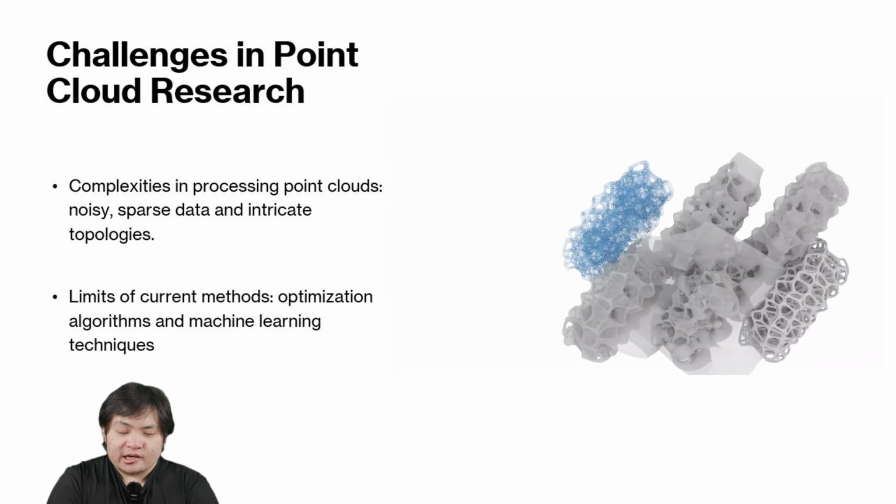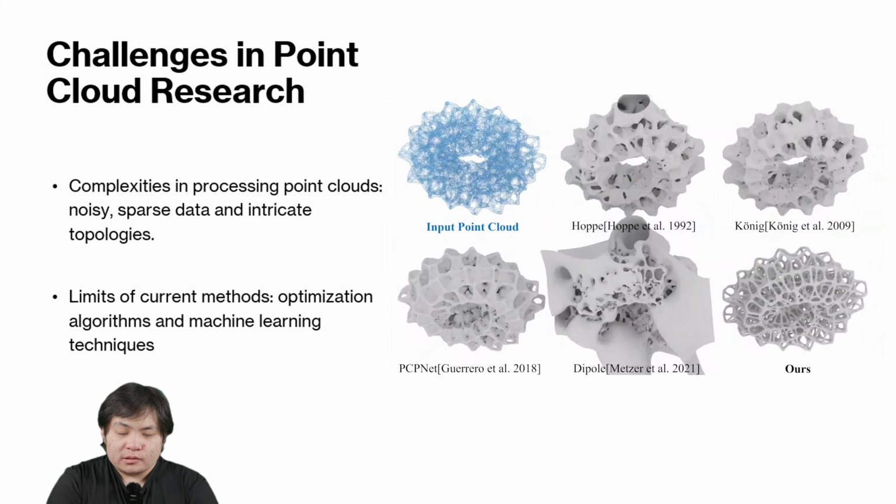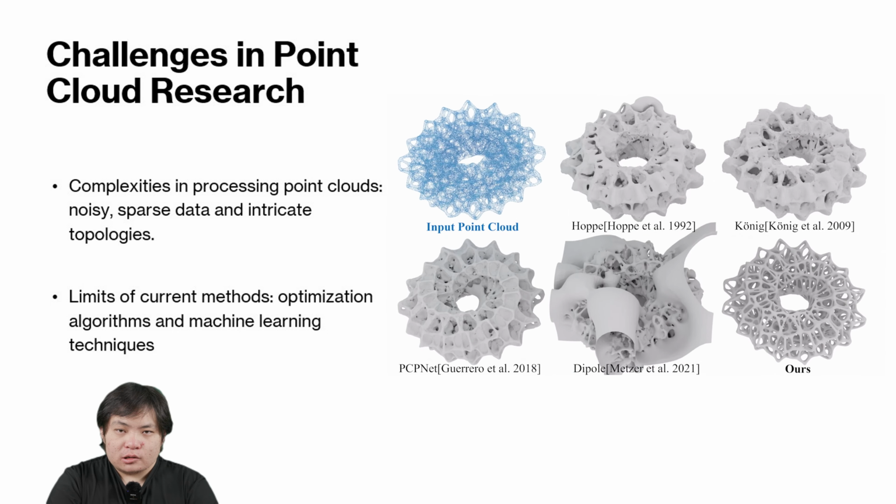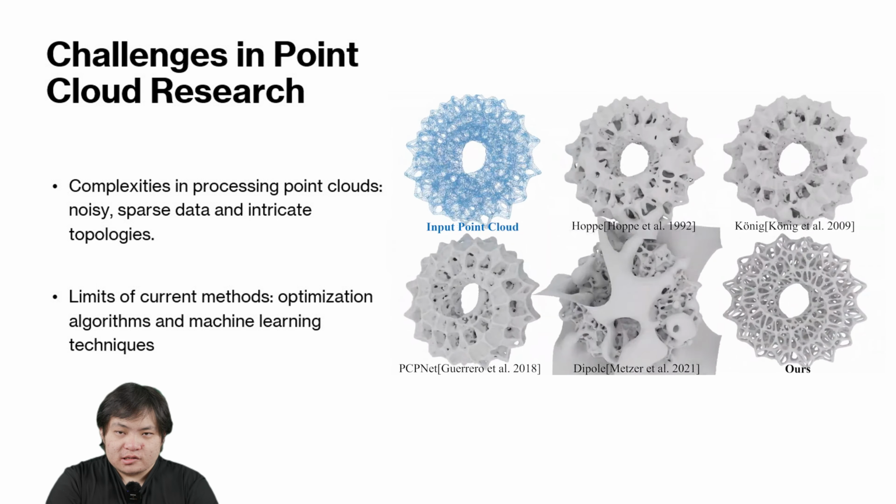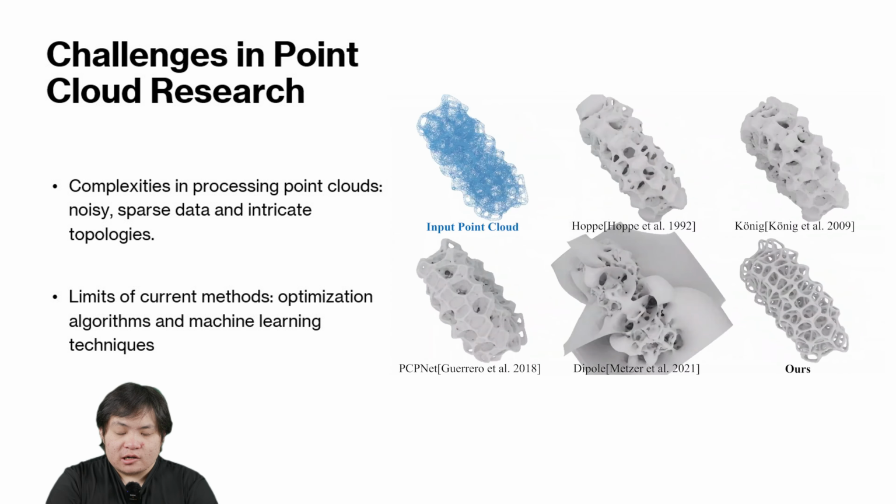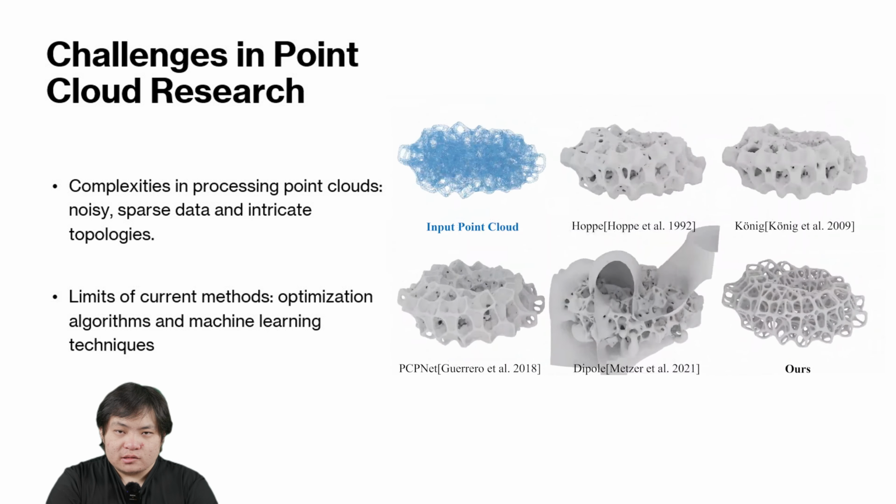Currently, this research is challenging. Previous optimization-based algorithms and machine learning-based algorithms can only solve part of this problem. It is still difficult to deal with noisy, sparse data and point clouds with complex topologies. This article will mainly focus on those problems.